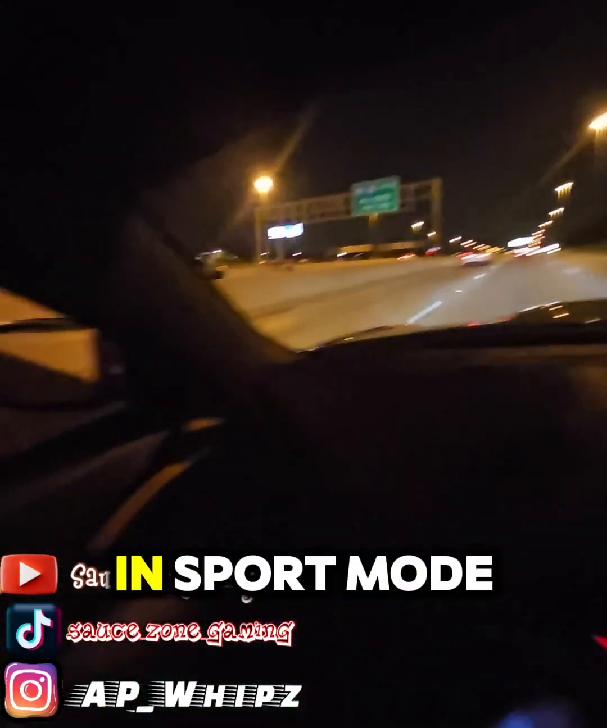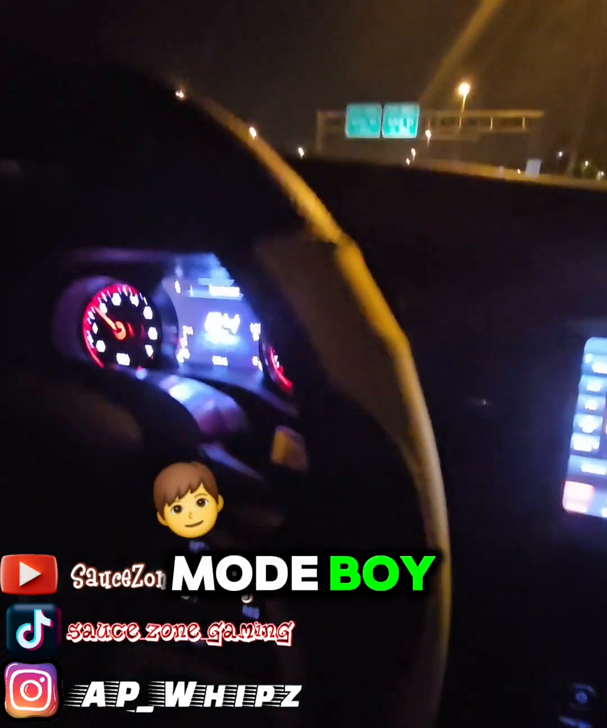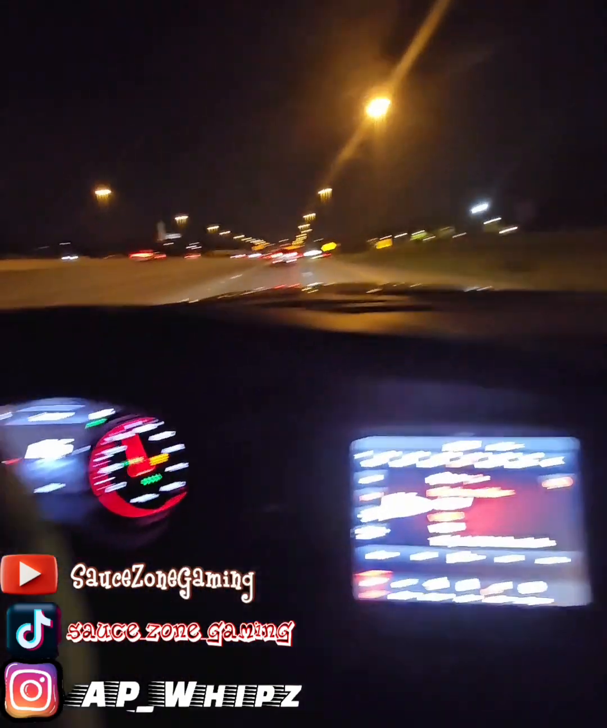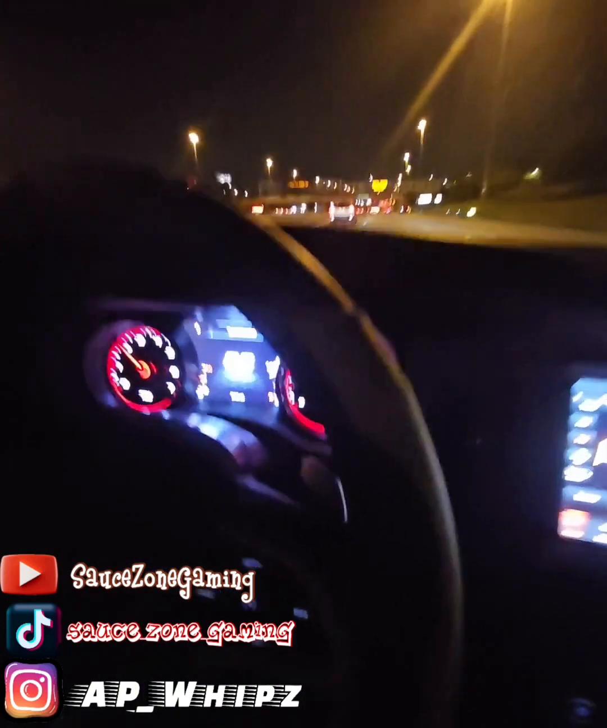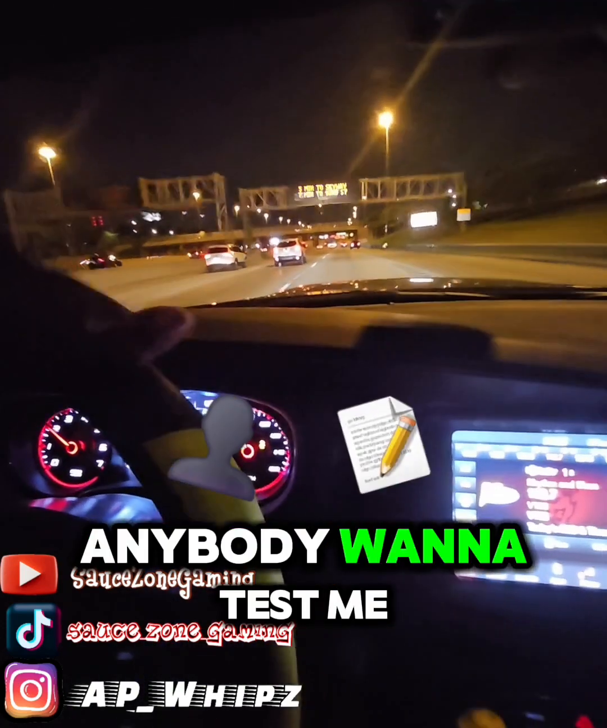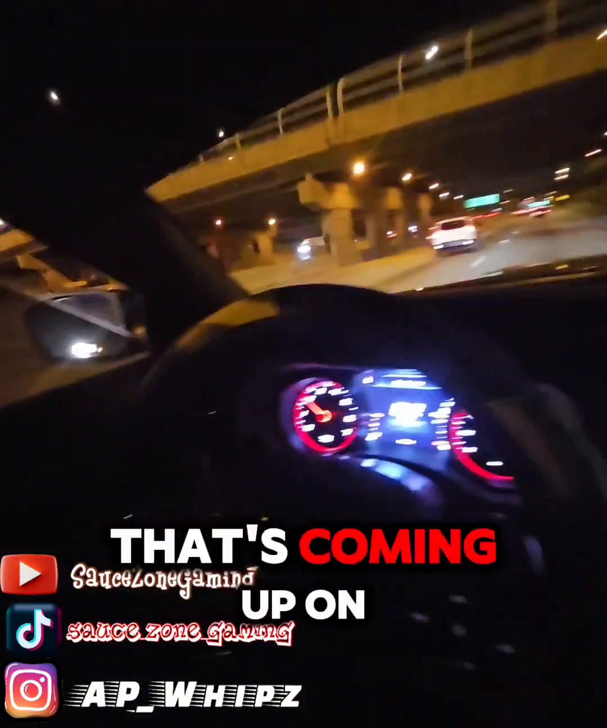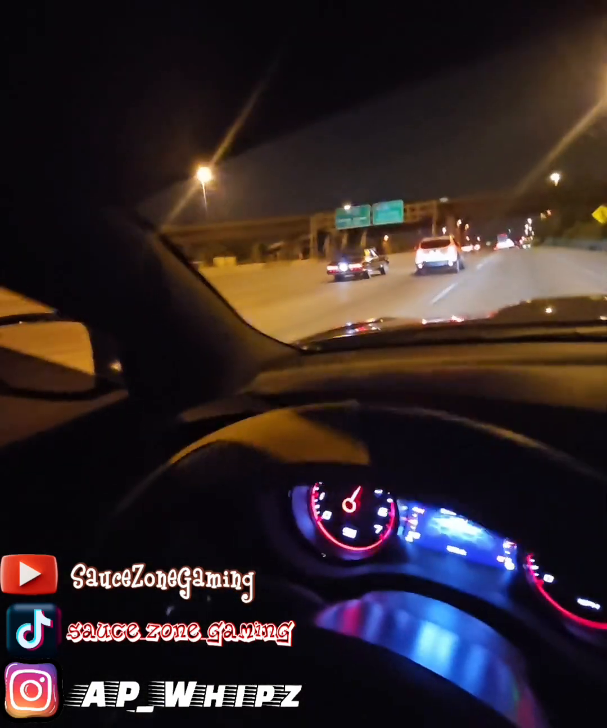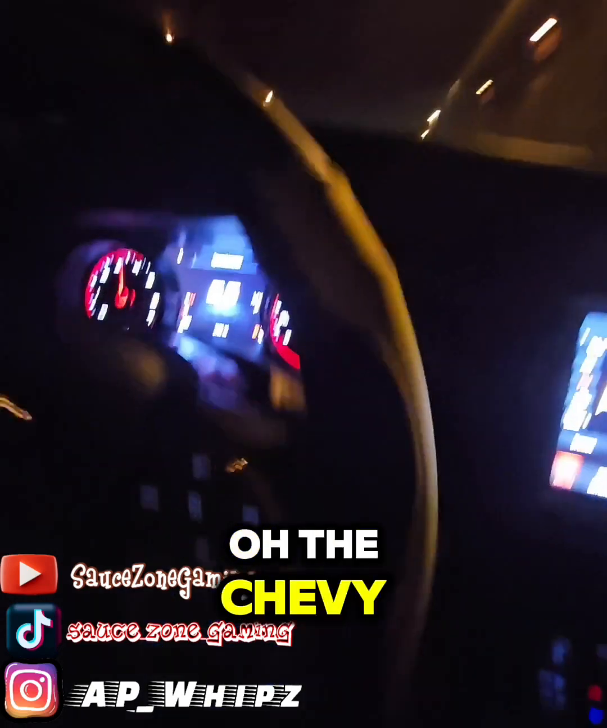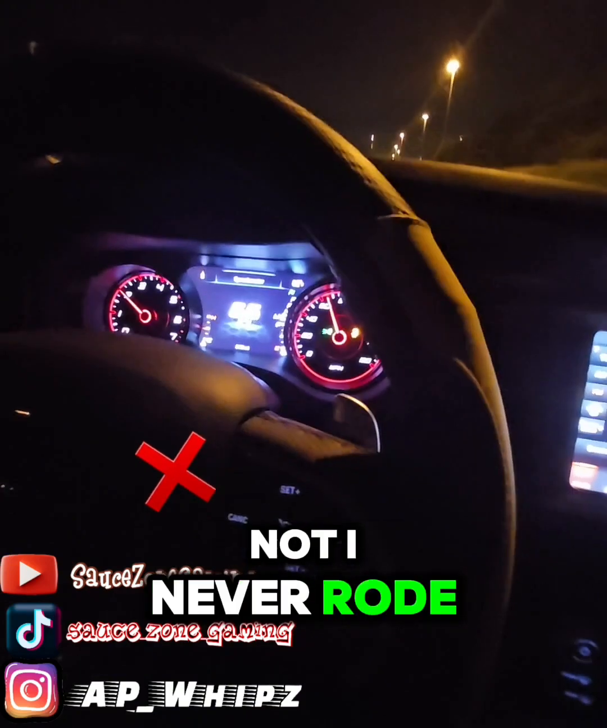Let's see what the next fool gonna try. Ain't never rode this long in sport mode. Y'all see that Durango over there? He might try and come over here and try something. Anybody want to test me? Ooh, y'all got a Chevy. Check the Chevy out that's coming up on the side. Ooh, the Chevy. Man, I kid you not, I ain't never rode this long in sport mode.